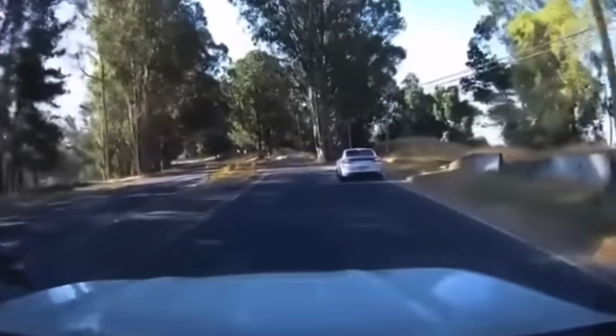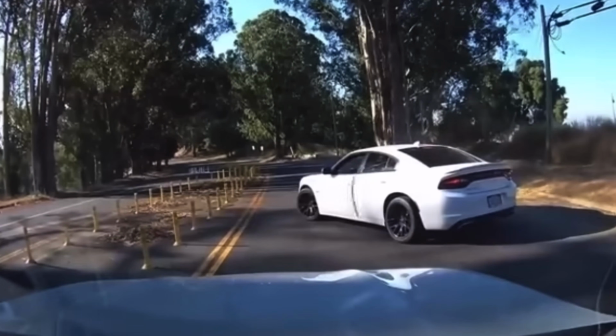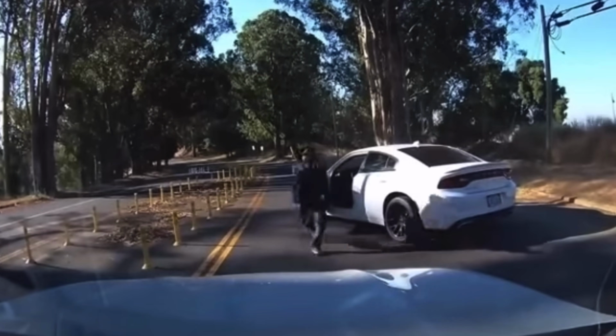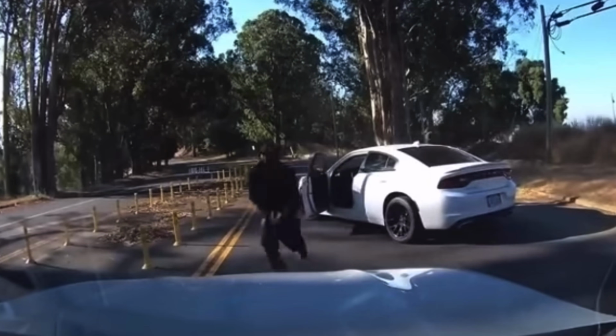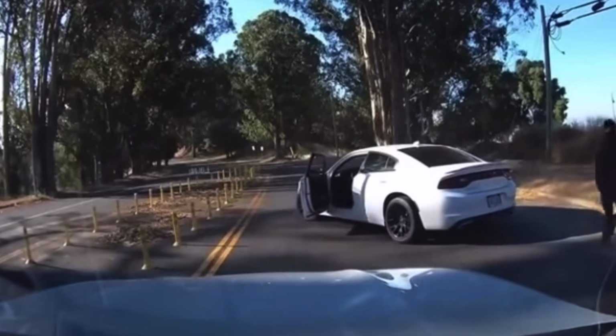The car in front suddenly comes to a stop and parks diagonally in the road, blocking the woman from going past. Then two armed, masked men jump out of the car and rush her vehicle. One of the men tries the driver's side door, but luckily her doors were locked. This is when she takes off and barely makes it through the gap between the car and the roadblocks. She escapes with her life.